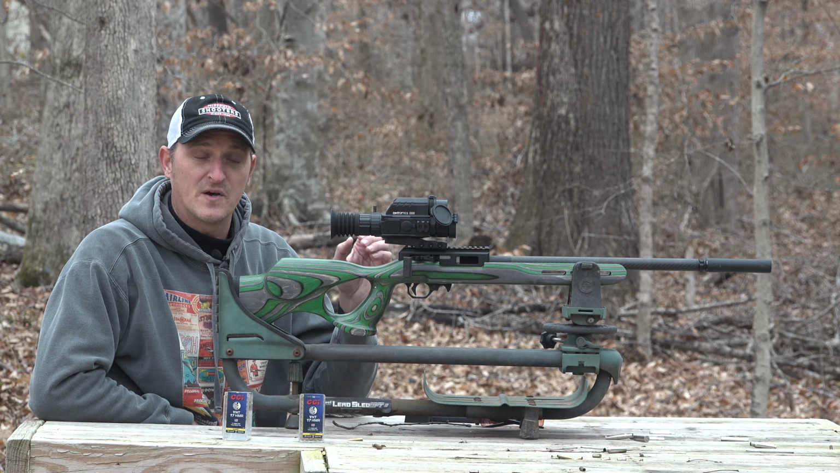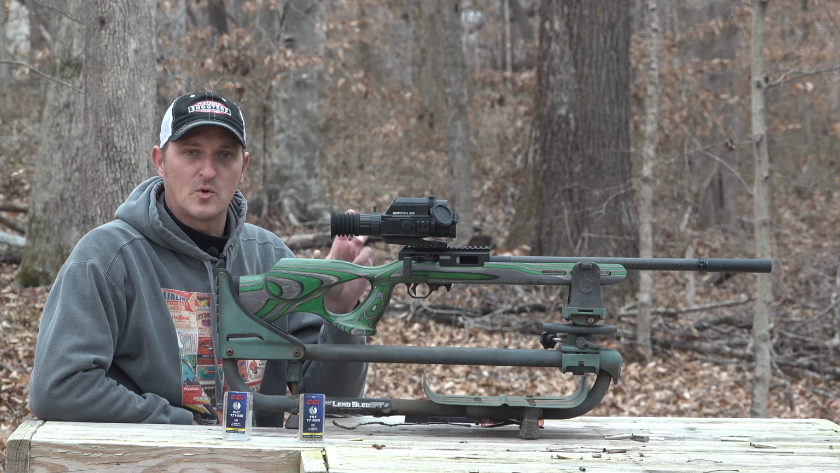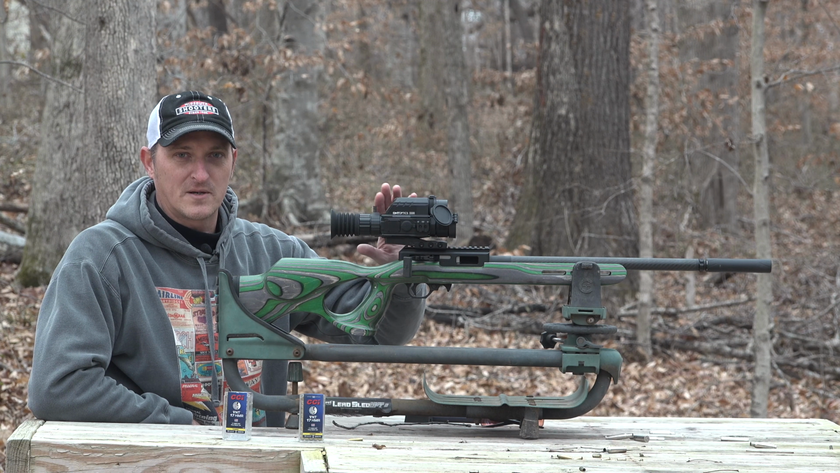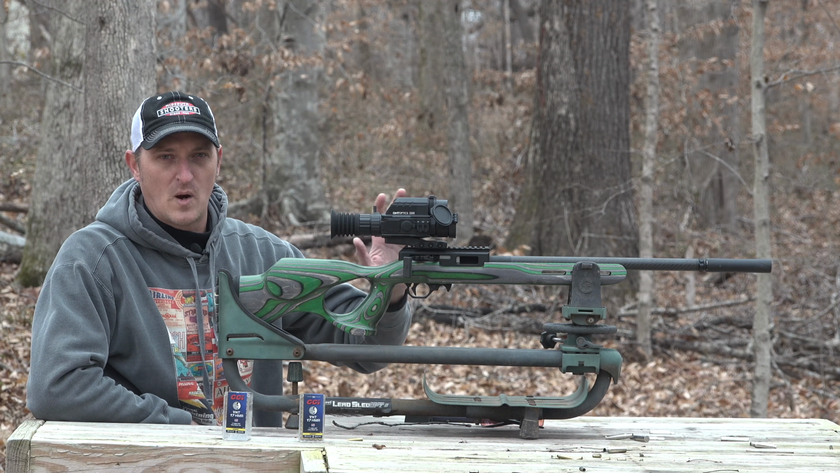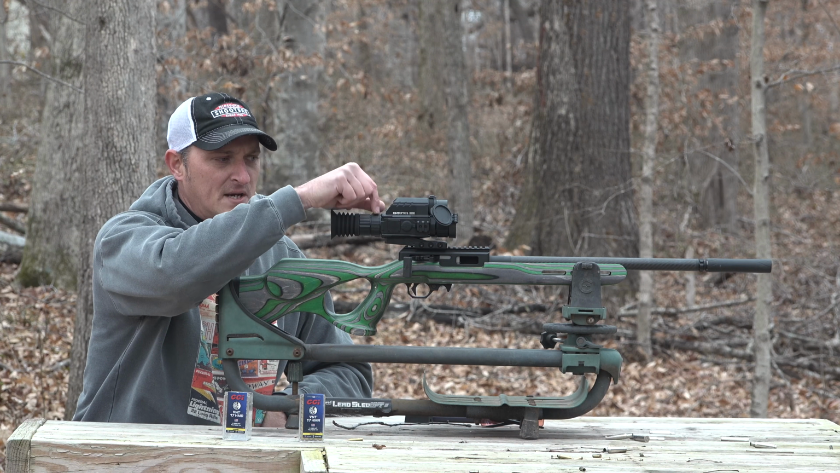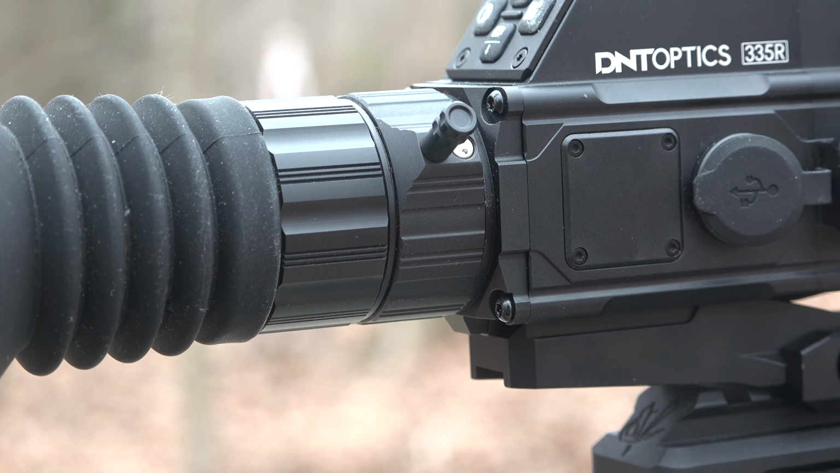If you're out in the field hunting and you want to switch from thermal to night vision, or night vision to thermal, zoom, or use your rangefinder, get to know these buttons in the dark, because you're going to be using this optic primarily in the dark. They're really easy once you get familiar with them. You've got your zoom right here, and this optic will go from 2.5 all the way to 20 power digital zoom.